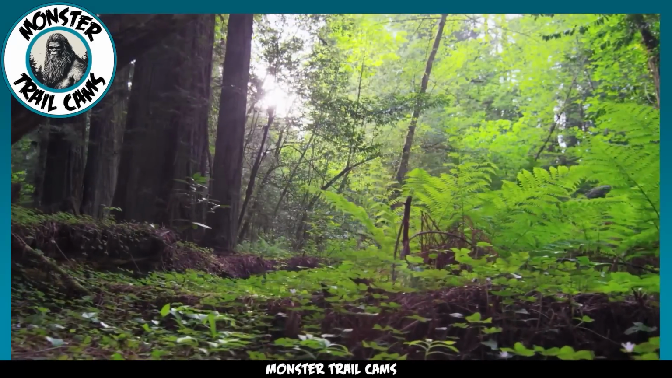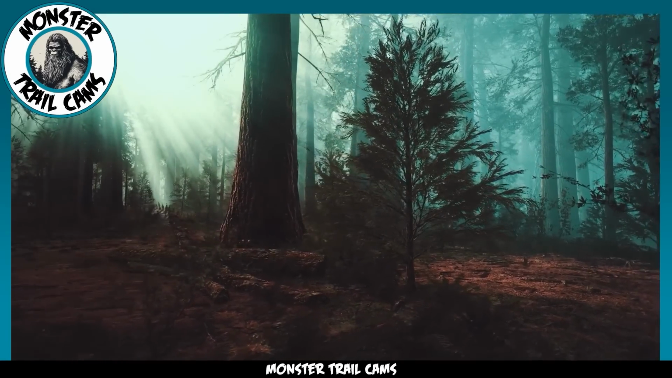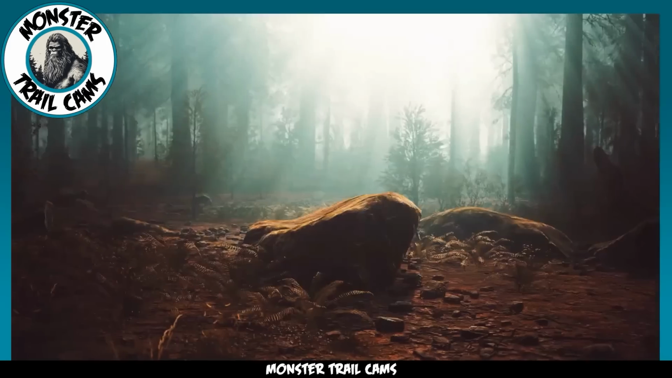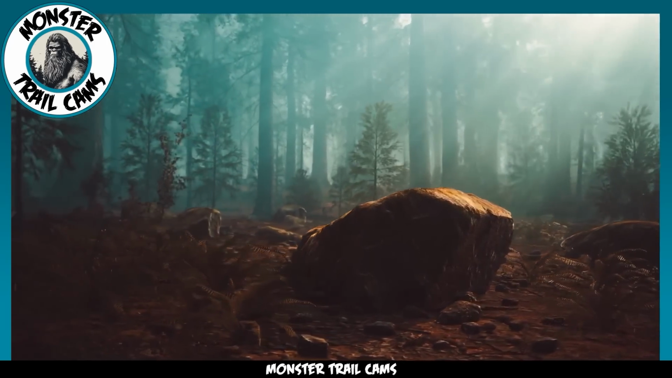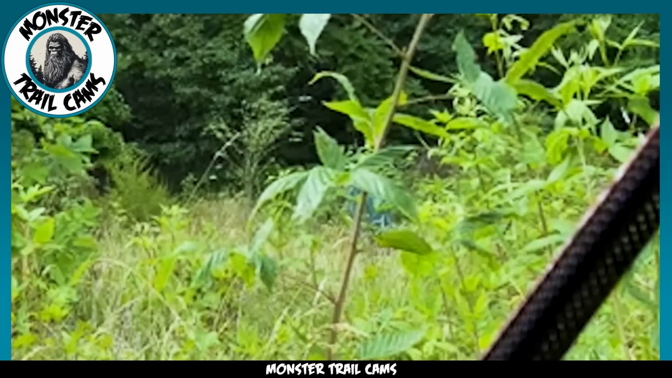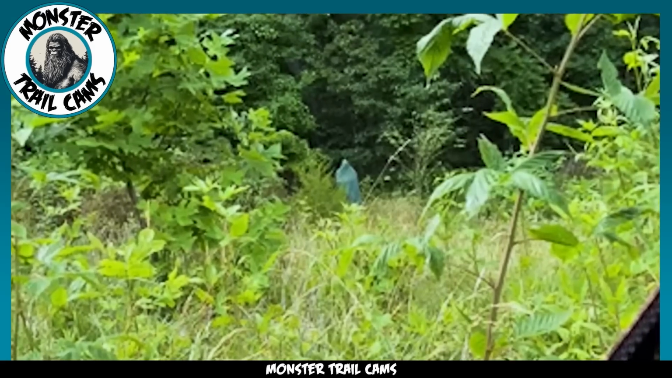Another, more spectral theory posits that these figures could be supernatural in nature. The land, rich in history and secrets, may be imprinted with energies or spirits that manifest as these cloaked figures. Their ethereal garb and elusive nature could be indicative of entities that are not bound by the physical constraints of our world. As the footage concludes, leaving behind a tableau of whispering grasses and the retreating forms of the cloaked figures, we are invited to ponder the mysteries that lie at the intersection of the known and the unknown.